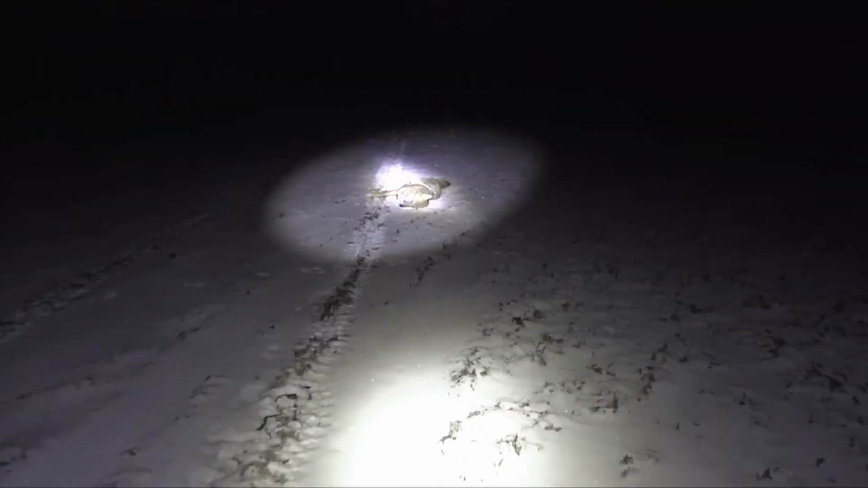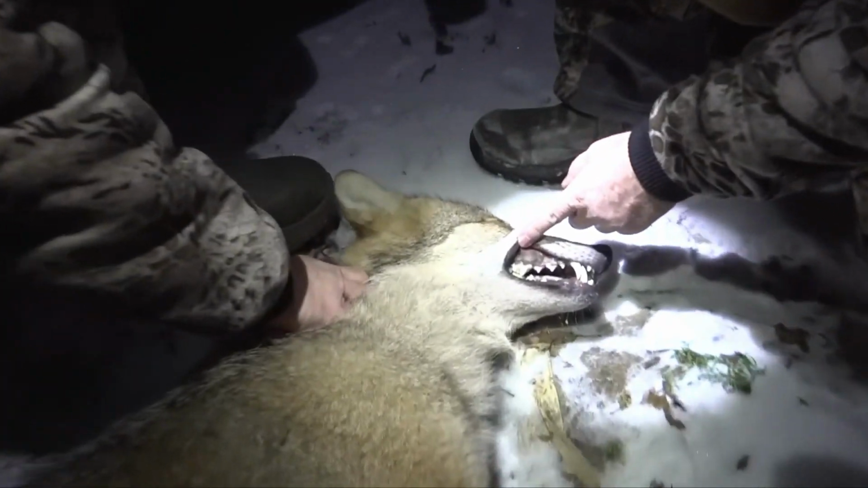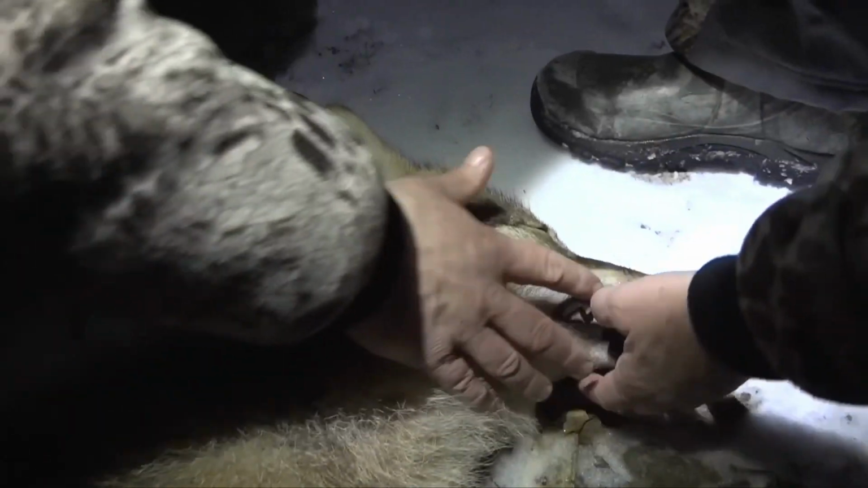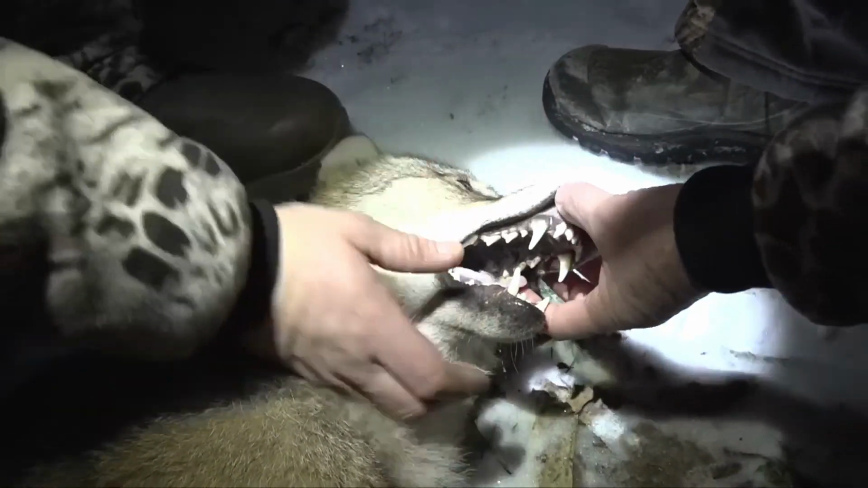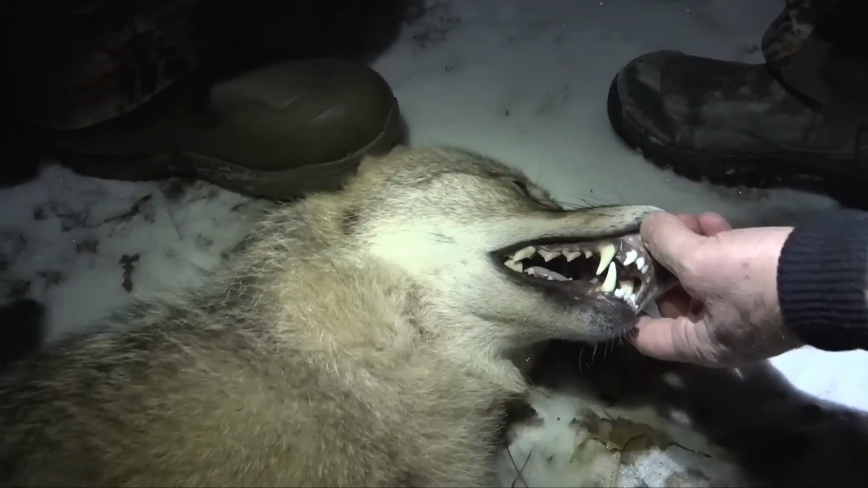Oh boy. Male. No, real male. Called that one, huh? Well, he might not be running through the brush or the dense. It's not a young dog. But look how healthy he is. Look at the teeth on him. Beautiful canines, nice and clean. Yeah. That's a healthy dog. Yeah, he's a couple-year-old dog.